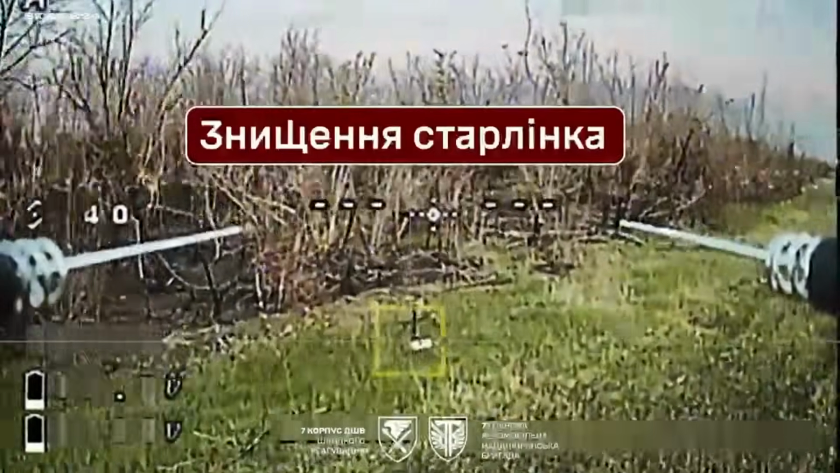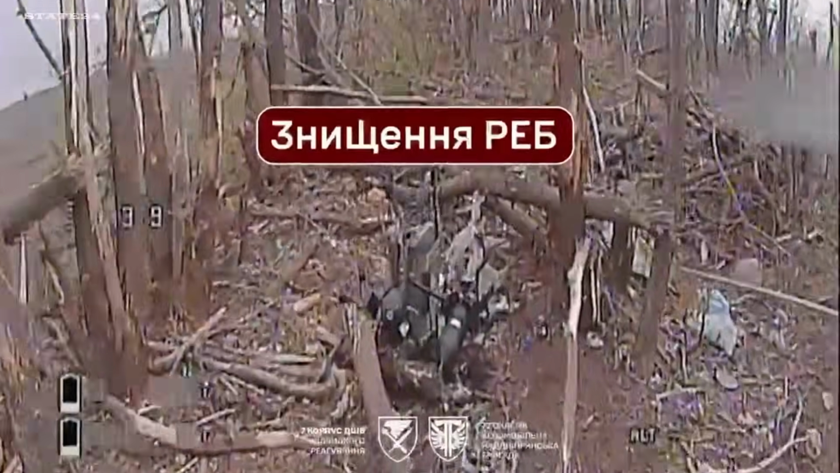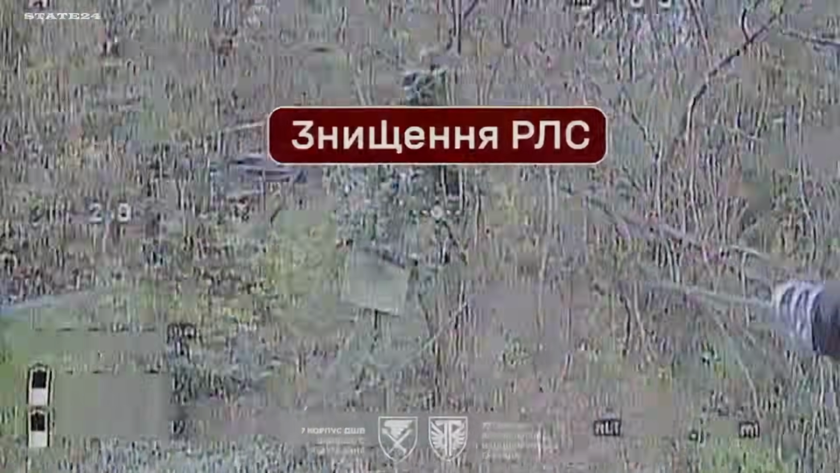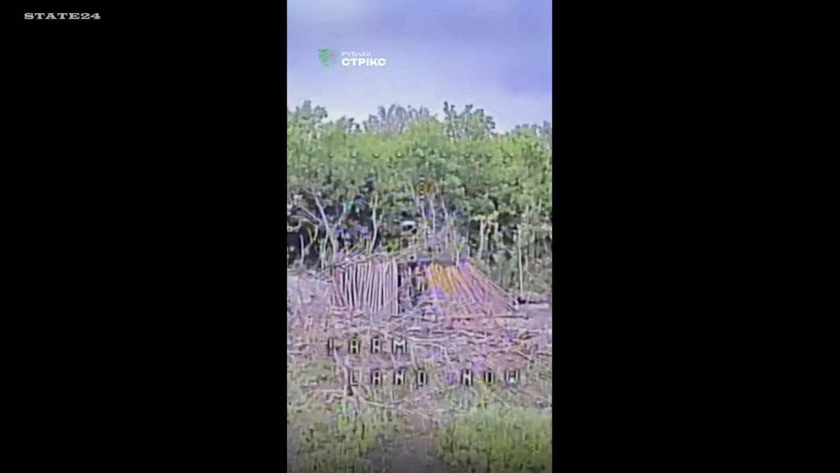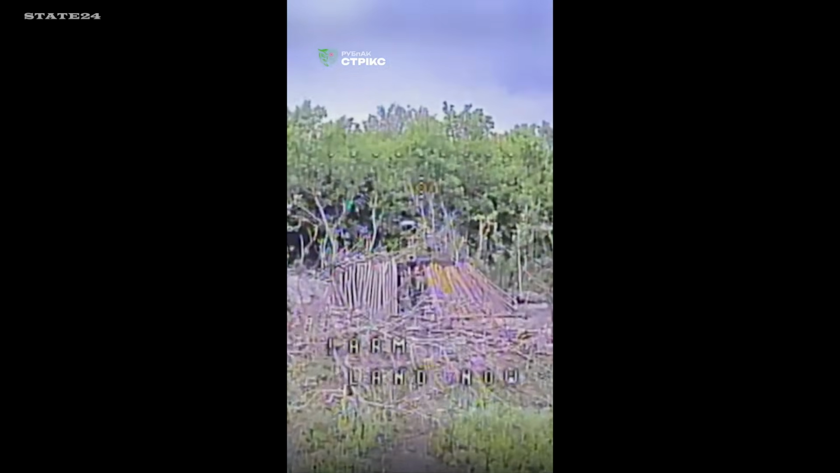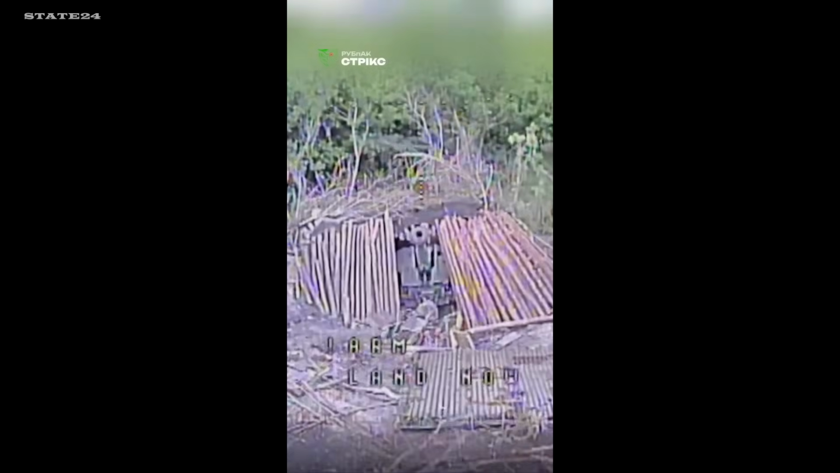This is counter-drone warfare without interceptors. Not shooting drones out of the sky, but eliminating the infrastructure that makes them fly in the first place. A Russian 152mm howitzer was detected and struck by a Strix team drone. The artillery system, capable of firing up to 24 kilometers, was destroyed by a drone, costing only a fraction of its value. One less artillery piece targeting Ukrainian positions.